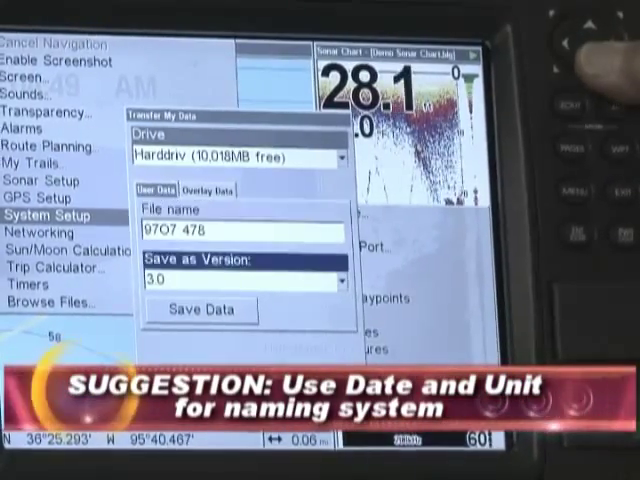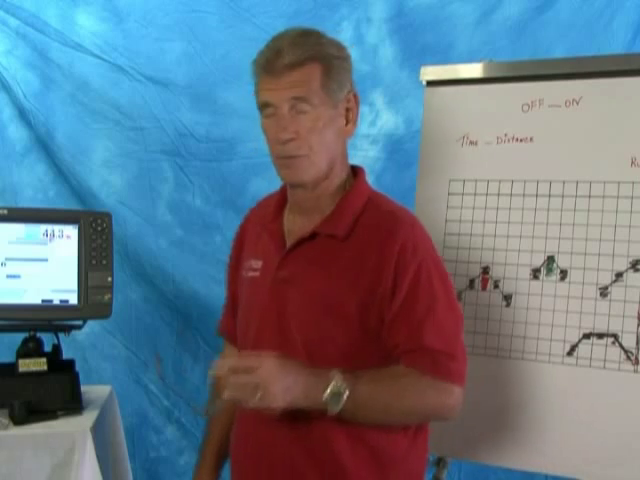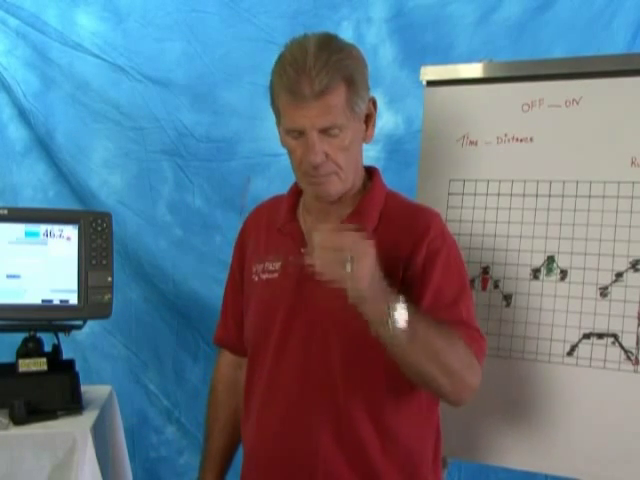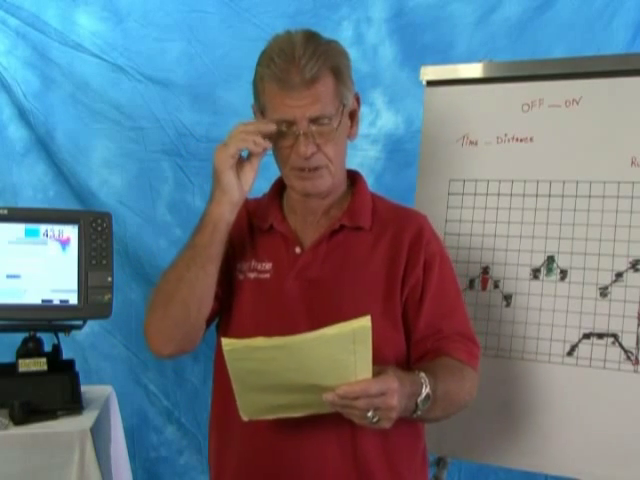Press exit, go down and press save. User data saved successfully, and that's exactly how you do it. But don't forget, before you save it, that you give it a file name. That answered that one. I hope you'll share some of those files with me, and I'll come over to see you next spring. And fish in that tournament.